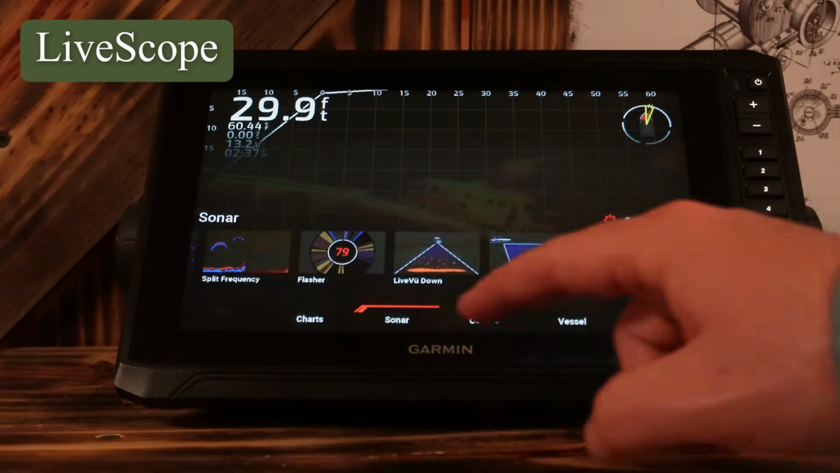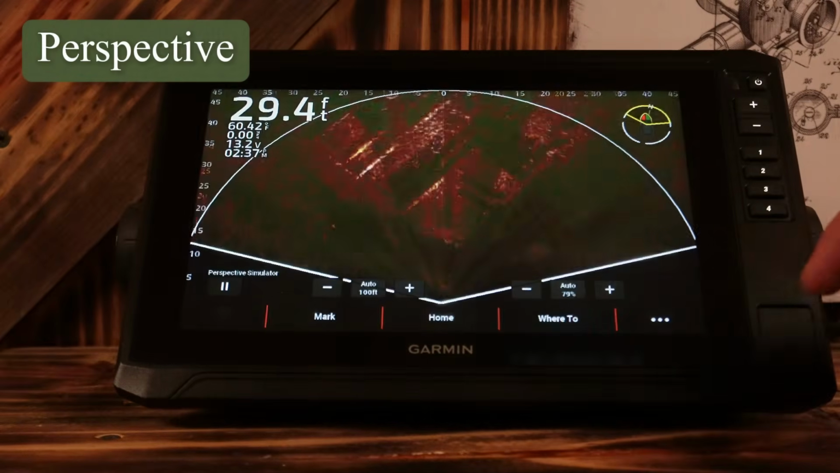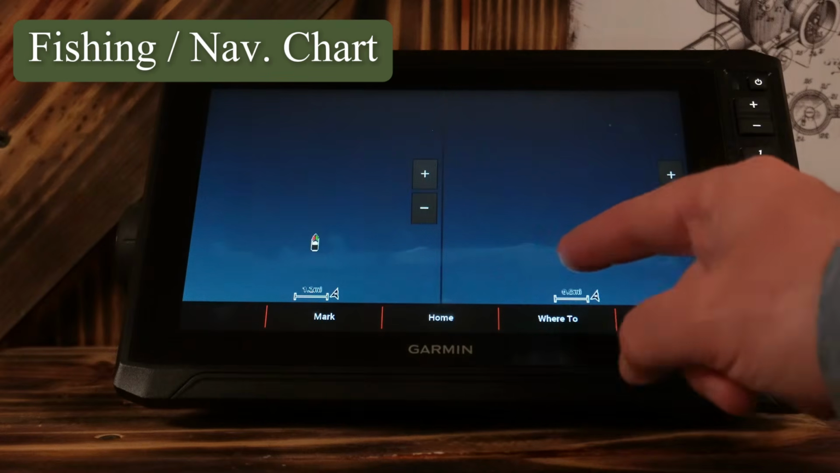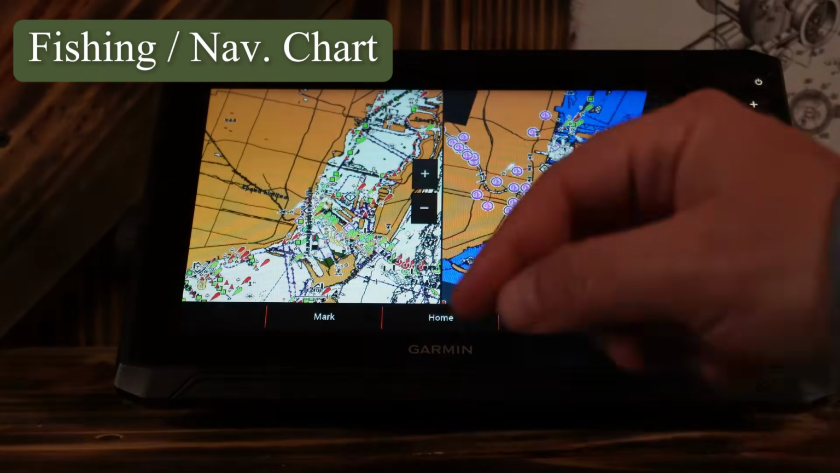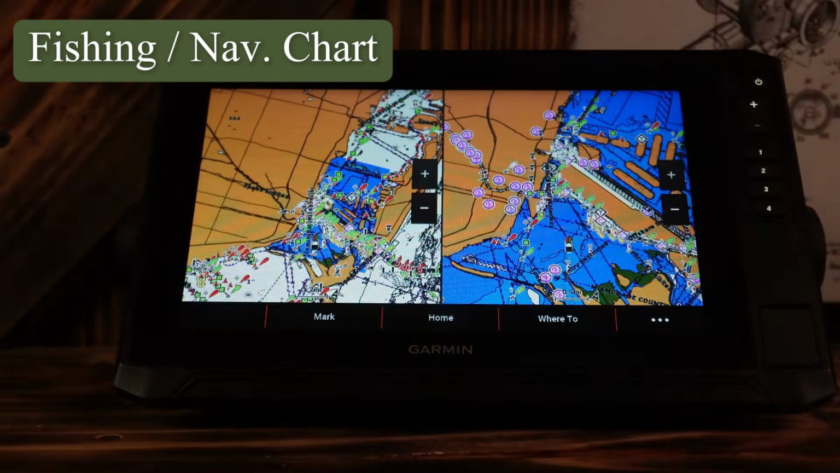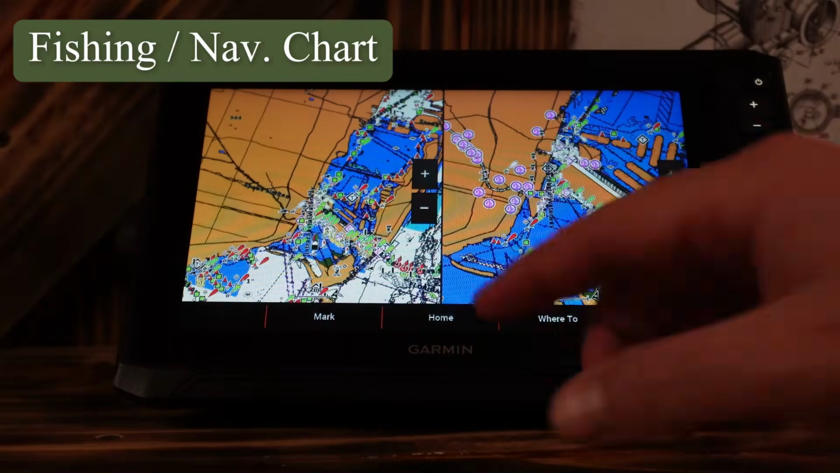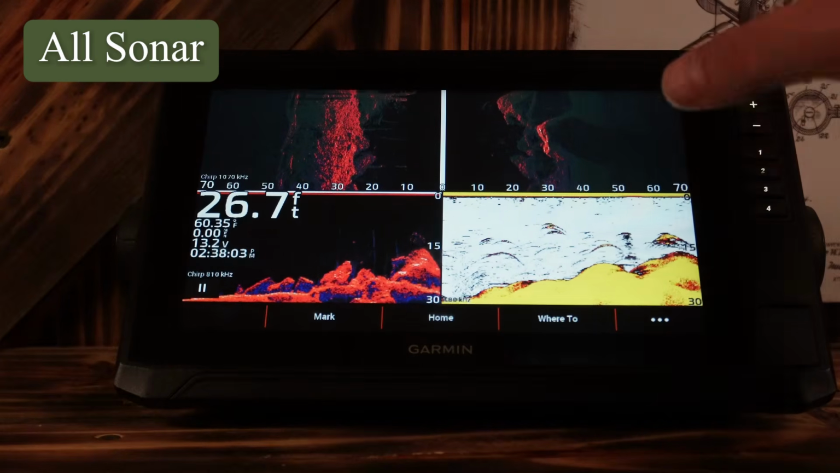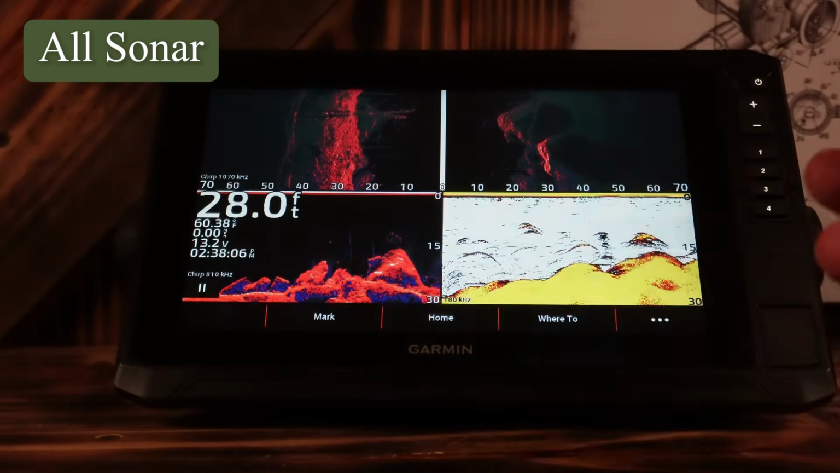But you've got the live scope option, and then you've also got perspective view, and then you've got all of your combos. So you can do both navigation charts, the navigation chart and the fishing chart, see them side by side, see the differences that you might miss on one versus the other. You can come back and do all sonar. I like to run this a lot just to have a more complete idea of what's going on below me.